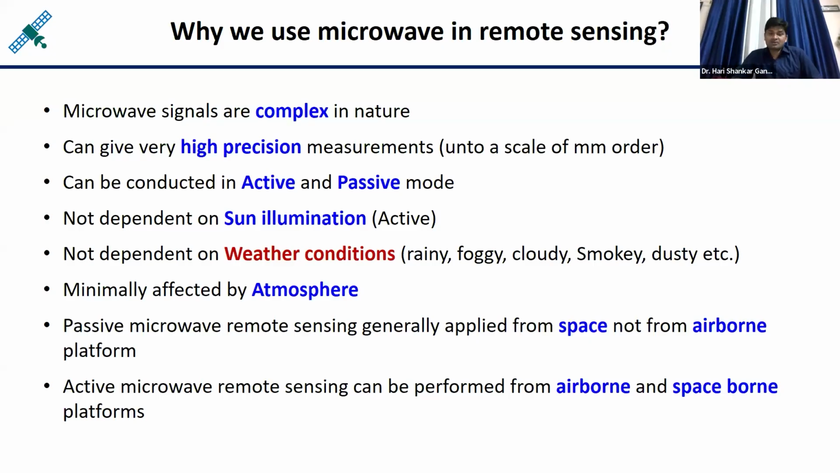And what will be the additional advantage of active remote sensing? The advantage is that passive remote sensing you can do only in the daytime, because in the night time sun energy is not there. It means in the night time you cannot do remote sensing from space. But radar remote sensing, or microwave remote sensing, is active remote sensing, so you can do it in the night time also, because you are not depending on the sun's energy.